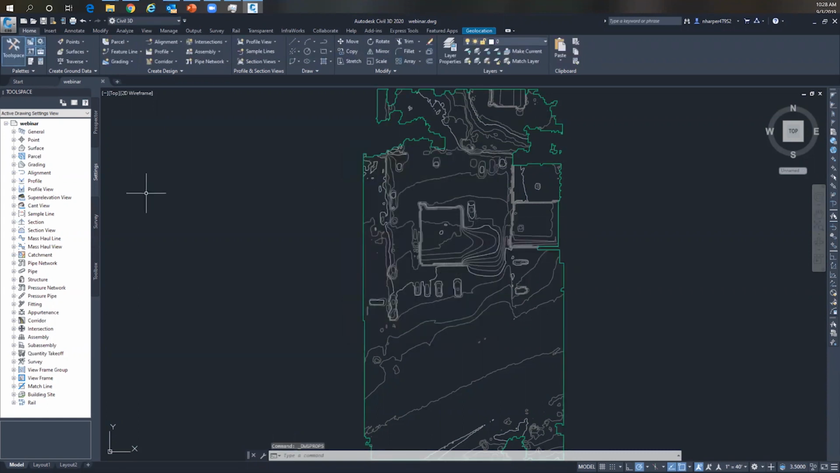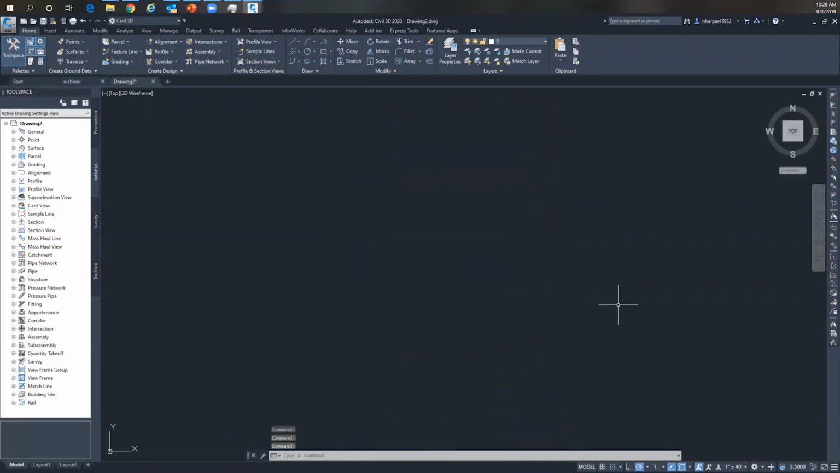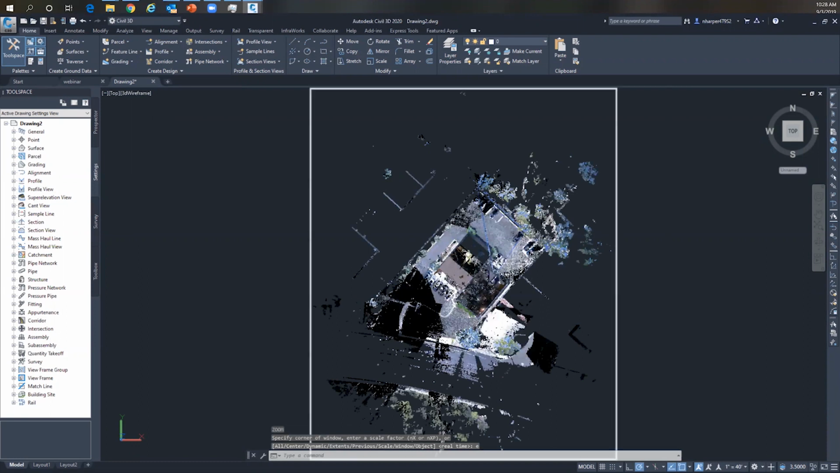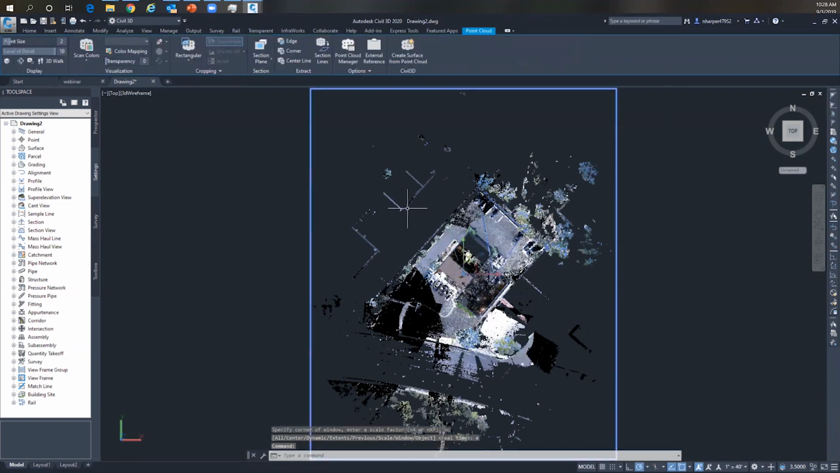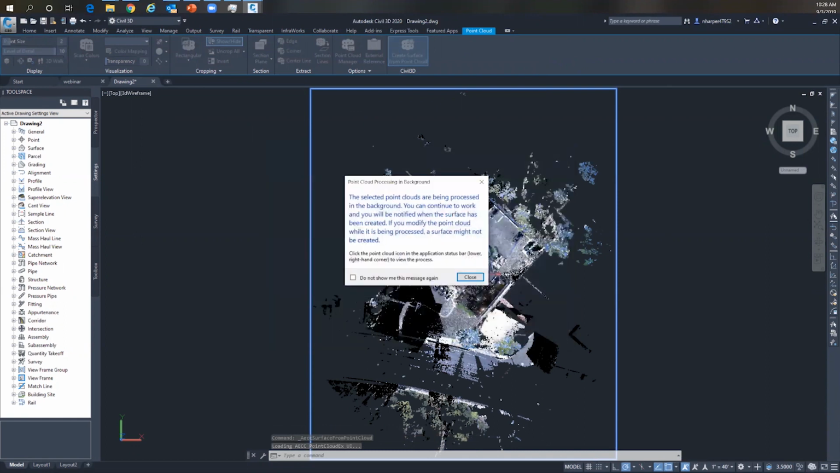Not big at all. But if I were to create a new drawing really quick, and this time I'm just going to bring the Recap file directly into Civil 3D instead of running it through InfraWorks. So I'm going to drop this in here. Now we have here's that point cloud information. If I select that, I have an option of creating a surface from a point cloud, which I'm going to do. And I'm just going to hit Create Surface.